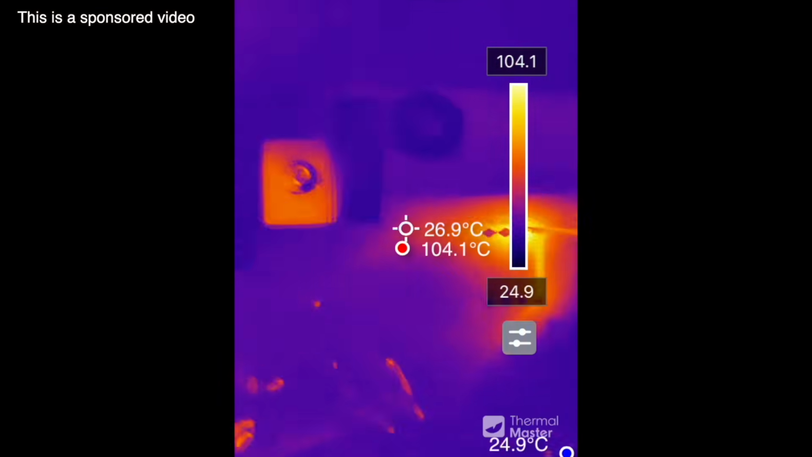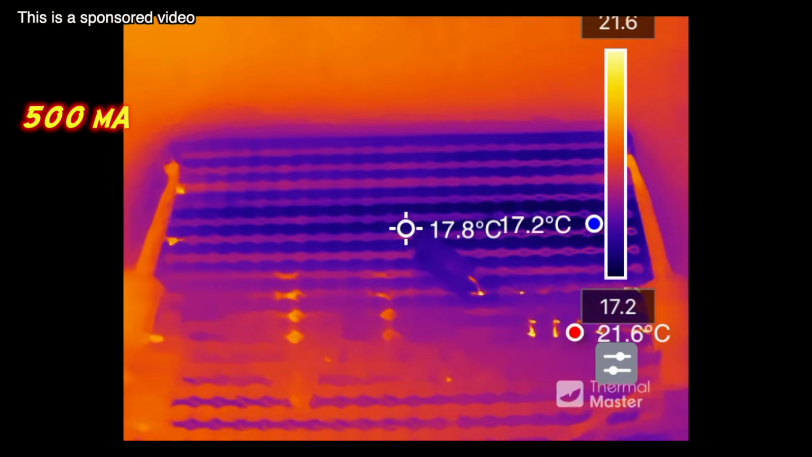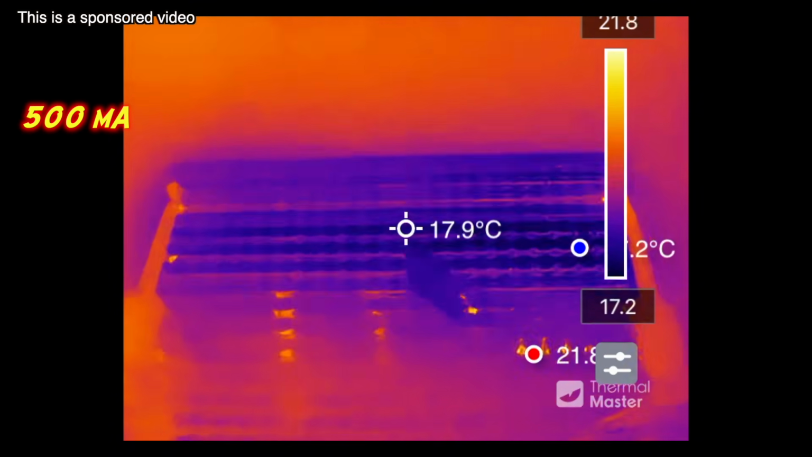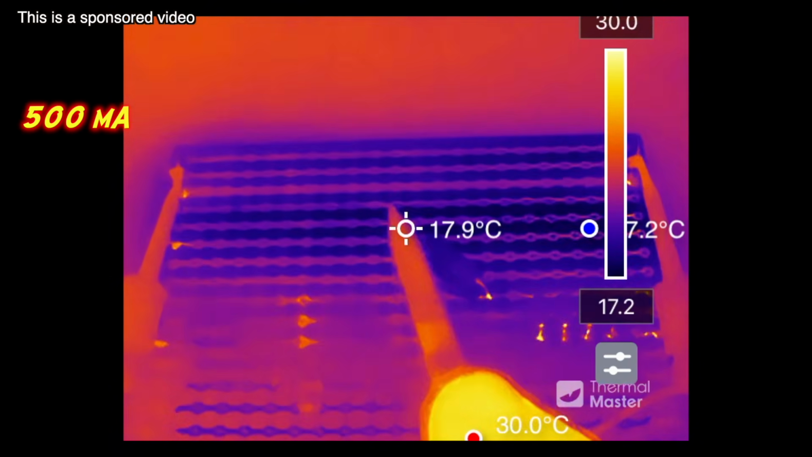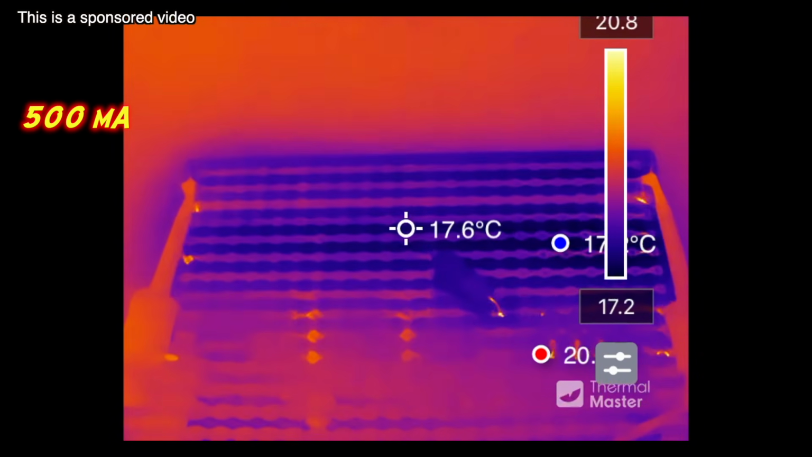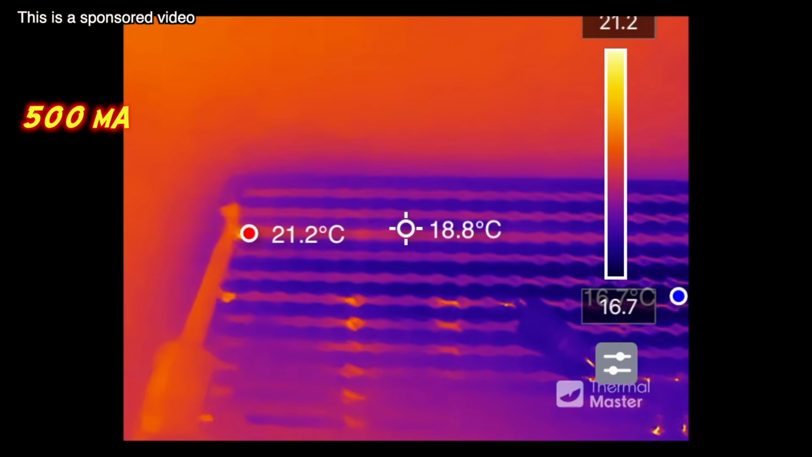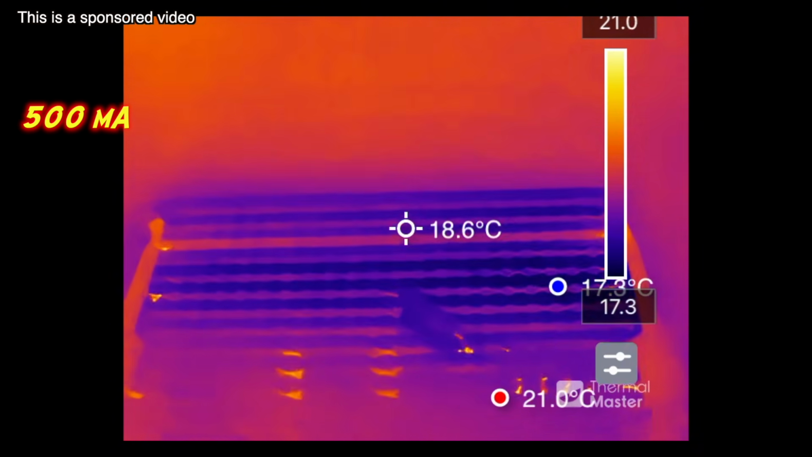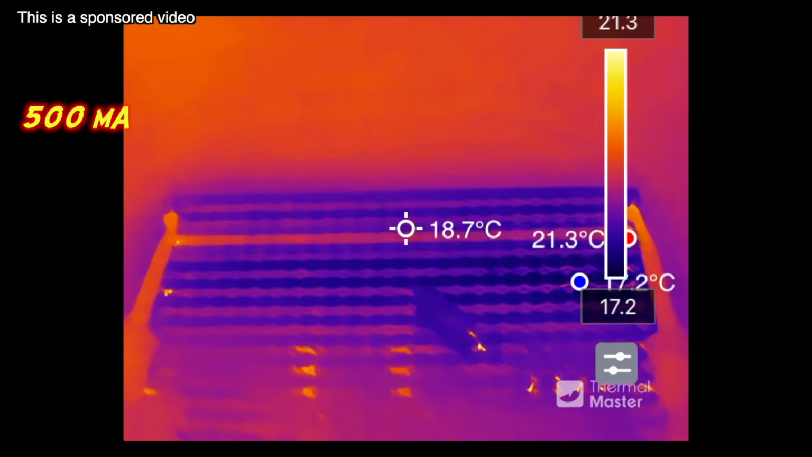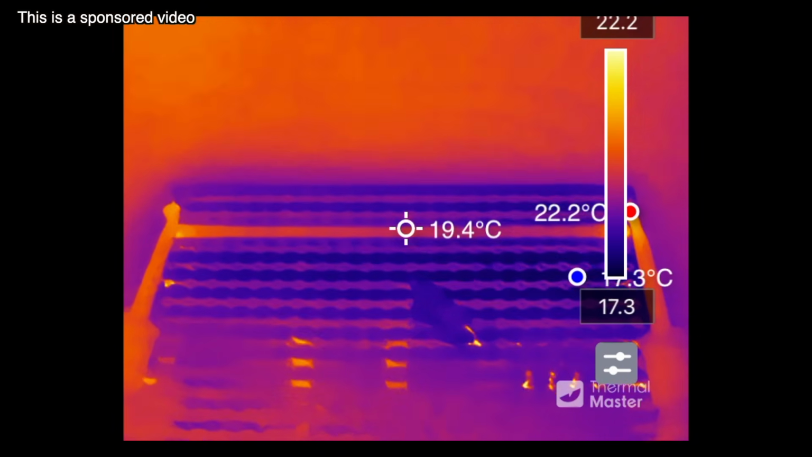I don't know. And here we are on a completely different kind of PCB, and the current is now 500 milliamps, and we can see there is a track a little bit warmer than the other ones. By the way, I cooled down the entire PCB, that's why everything else is blue. Yeah, 500 milliamps is visible, yes.